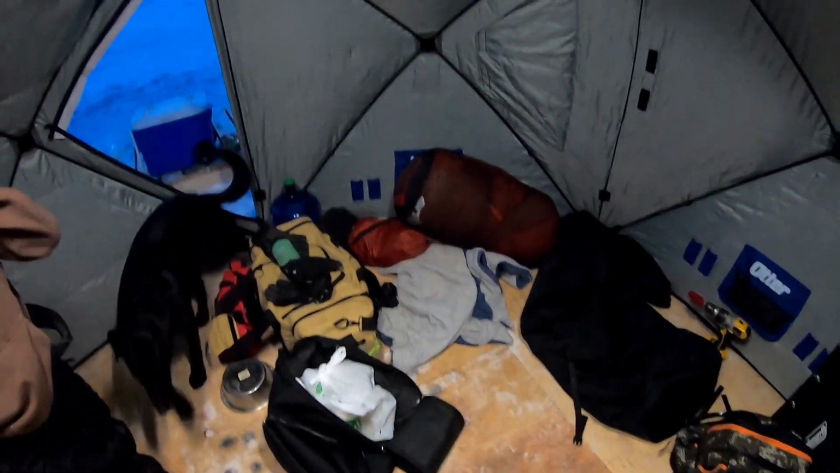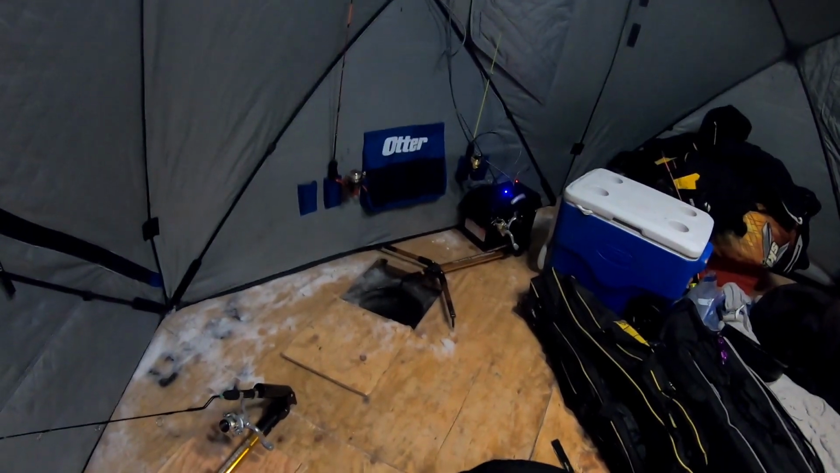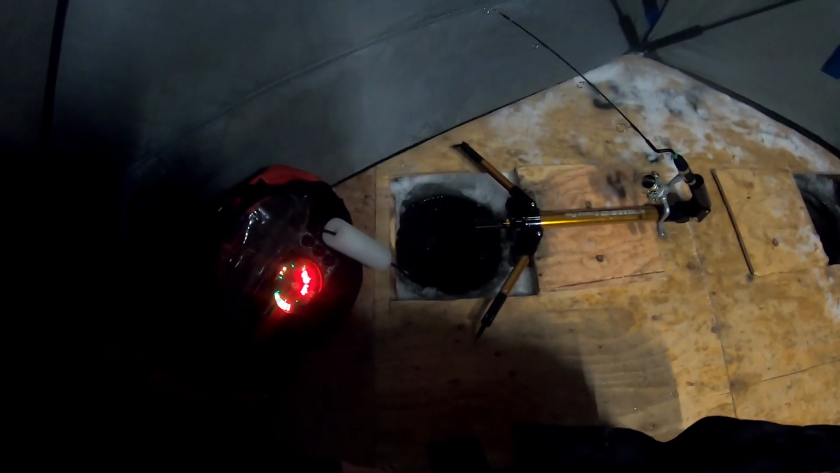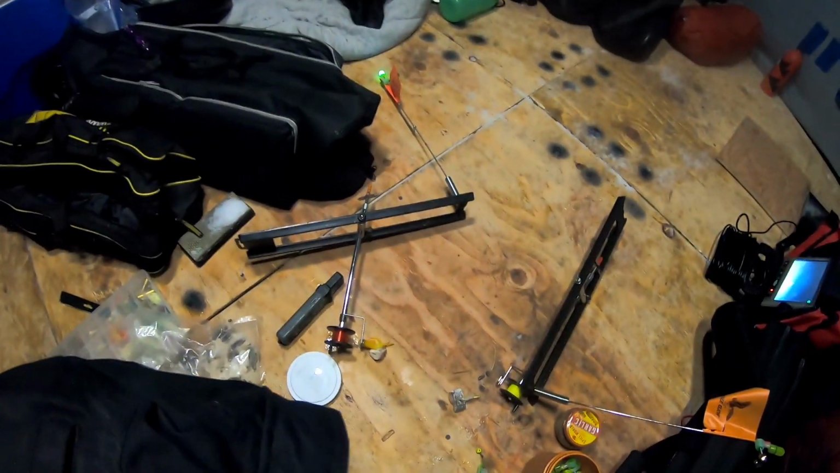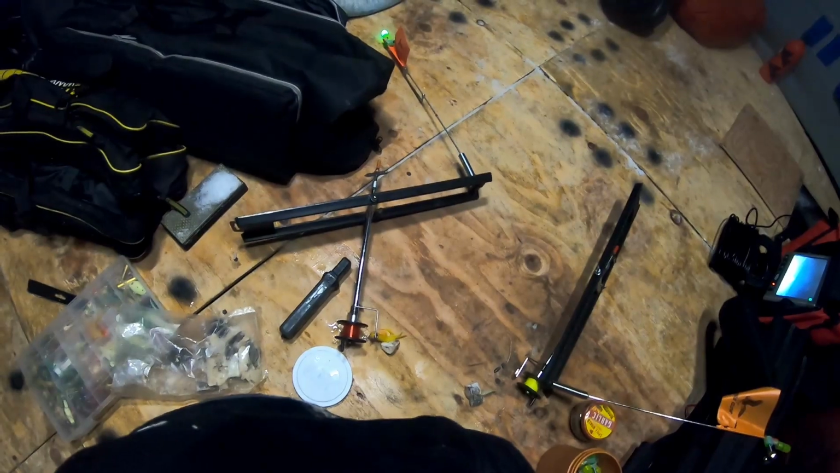Got the heater set up. Still working on getting everything situated in here. It's currently a disaster, but get it all set up and check in after a bit. All right. I got a pole set up there, pole set up here, both sitting in the jaw jackers. Flasher going. And go outside, throw a couple of tip ups up, and then come inside and probably start cooking some dinner.